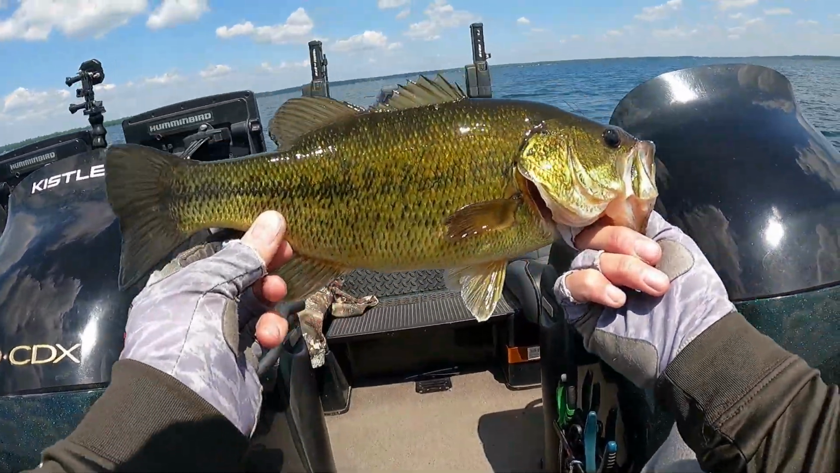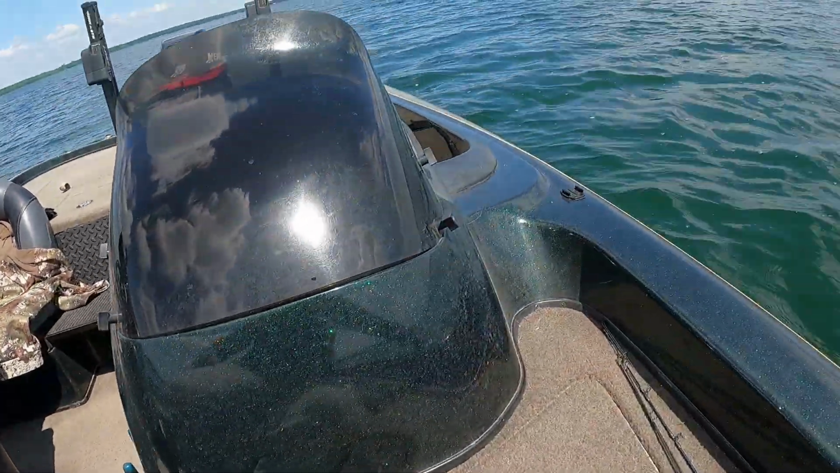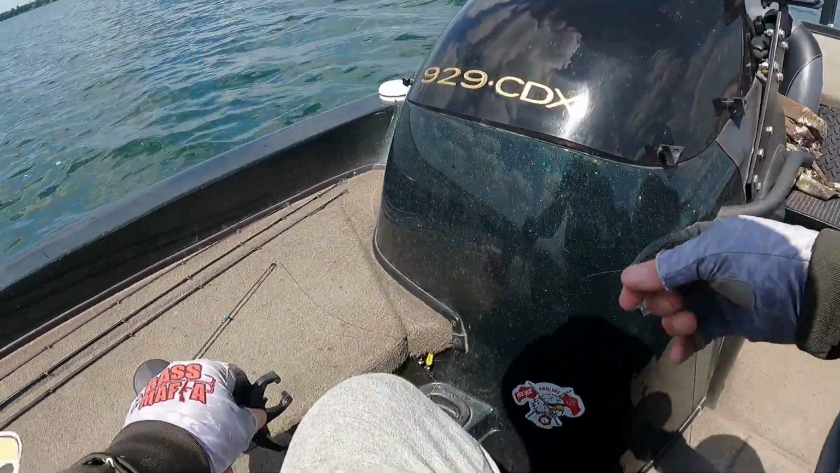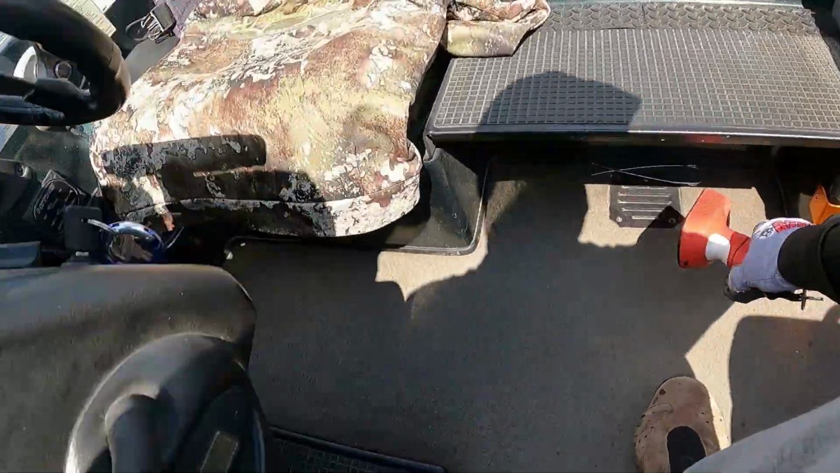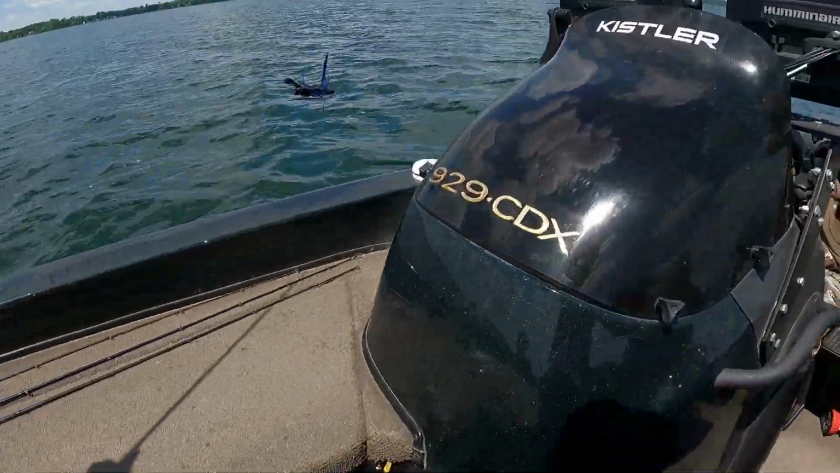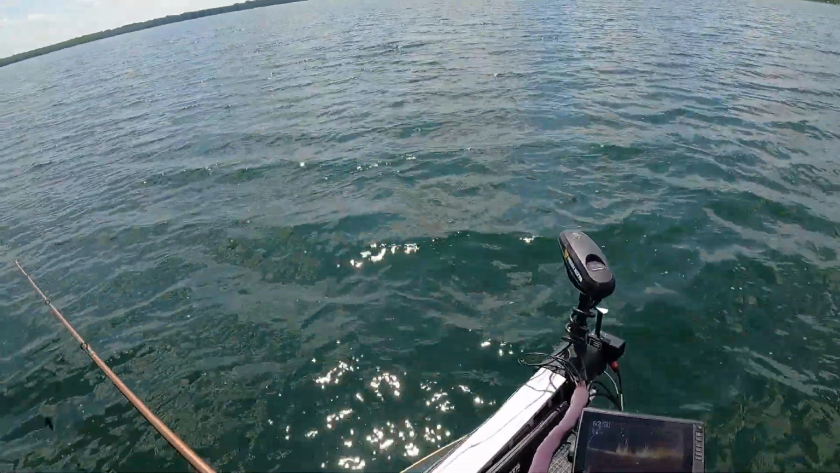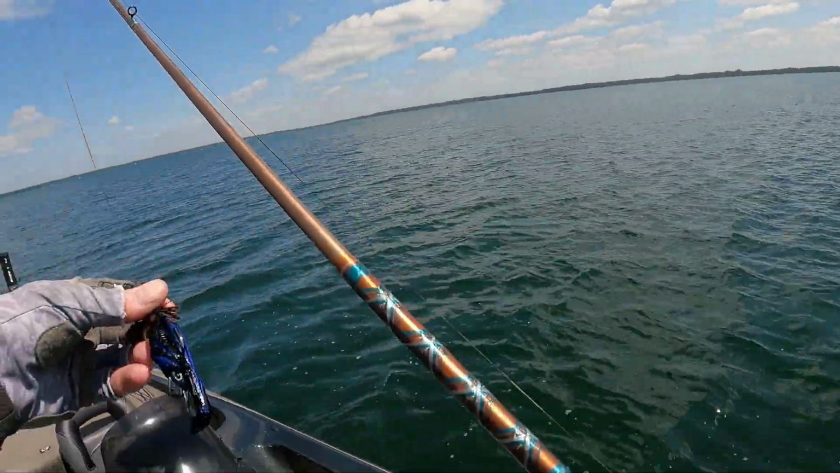So if we would have fished the tournament today, would have had probably about, well, maybe 12 pounds so far. I haven't caught that many big fish today. I haven't caught any big fish actually. Just a couple of 3-pounders, that's about it, and then 2 mid-3s, so not bad. All I'm doing is fishing deep weed lines so far. Our bigger fish came from up shallow though.